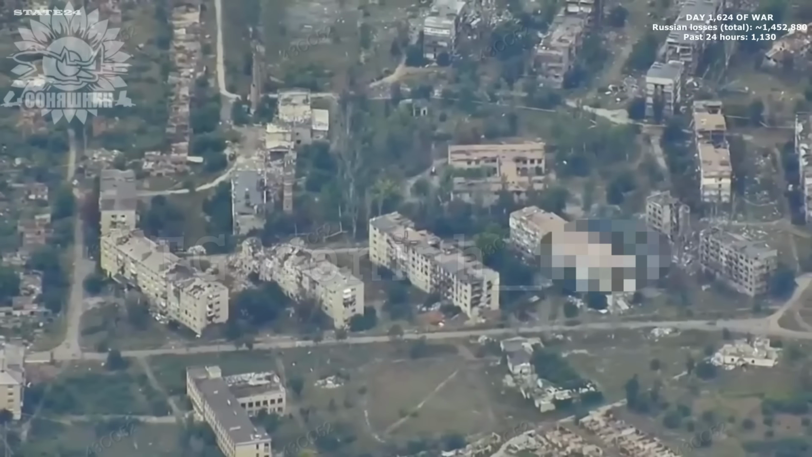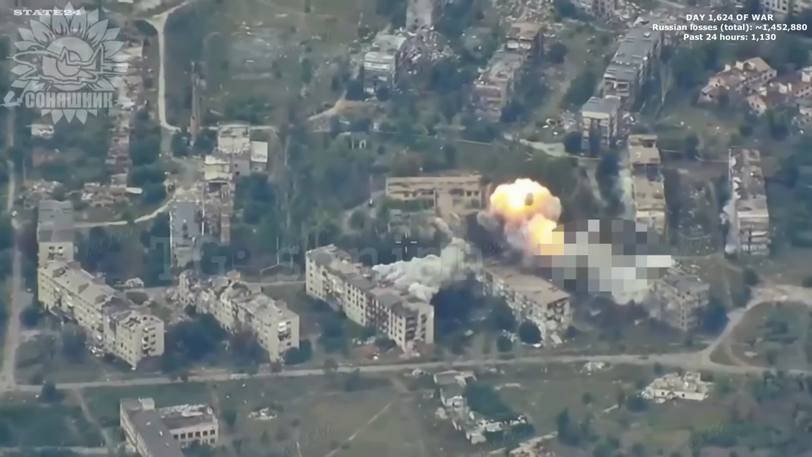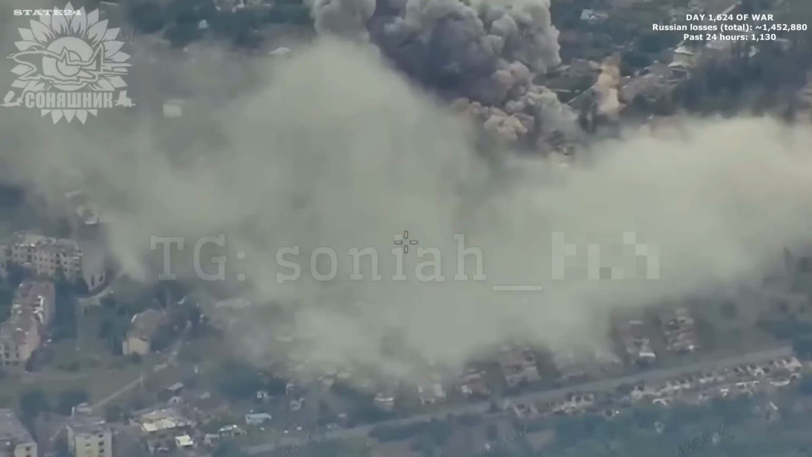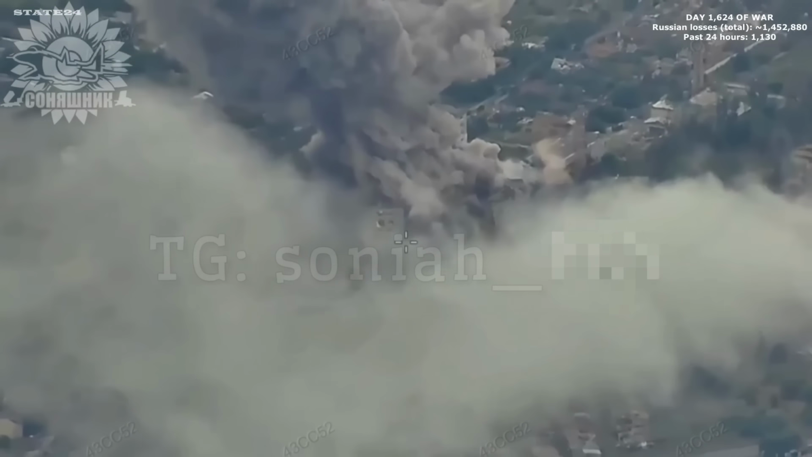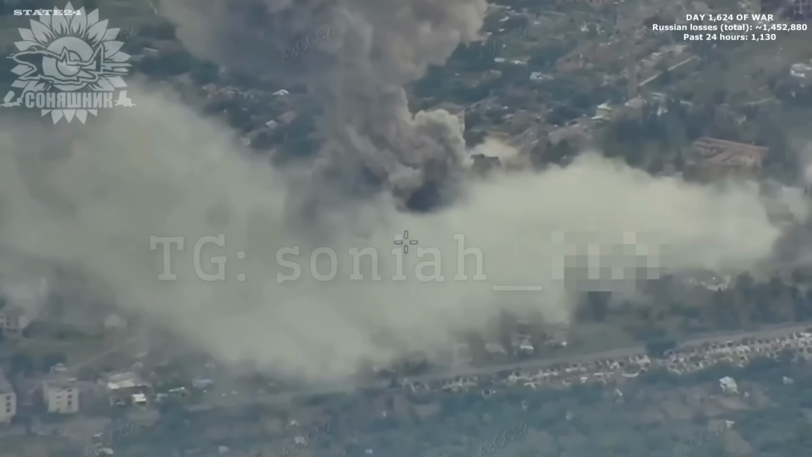A high-rise building in Soledar, Donetsk region, being used as a Russian Molniya UAV command post. A Ukrainian MiG-29 delivers a GBU-62 guided bomb strike. The building that was coordinating drone strikes goes down with a single hit.